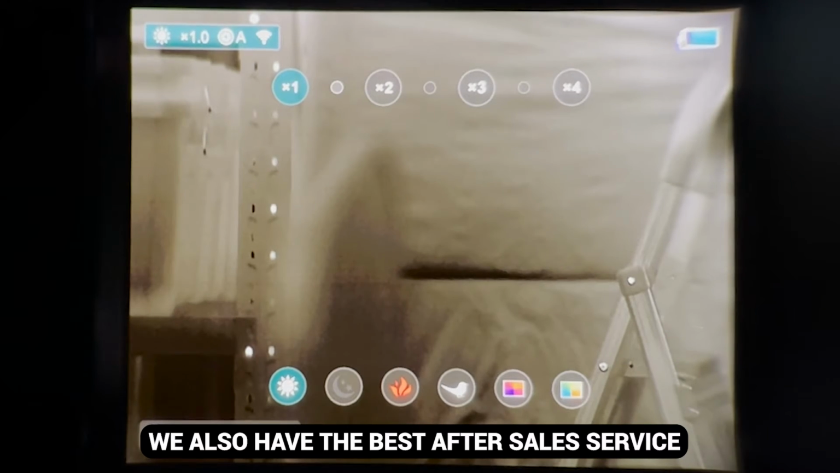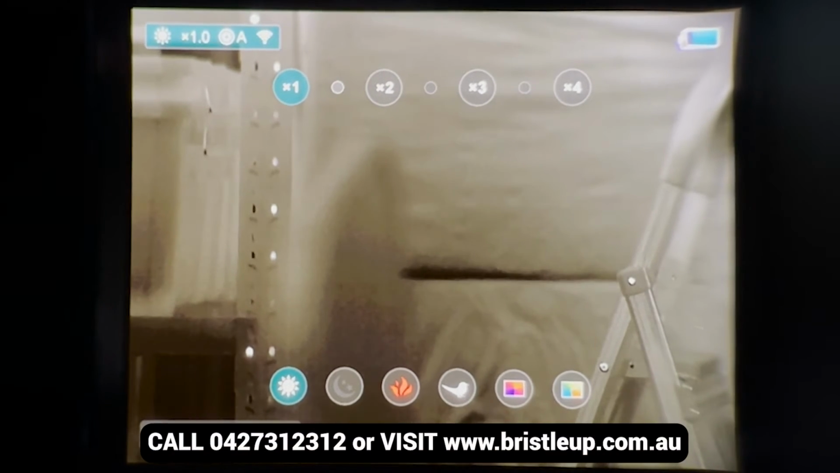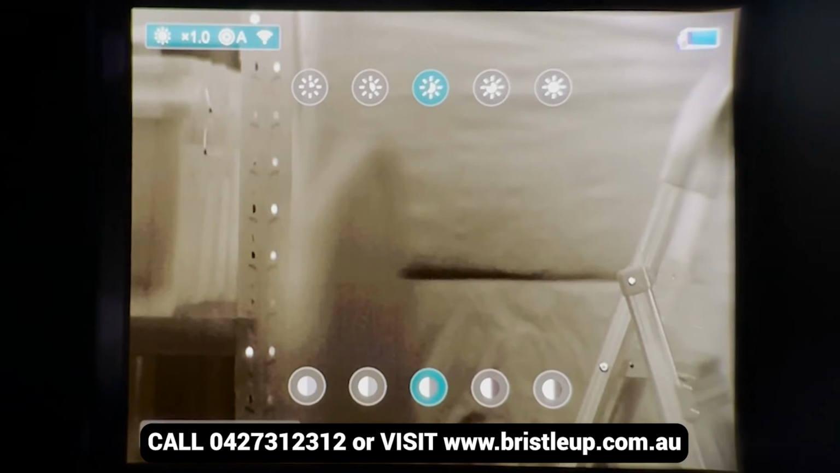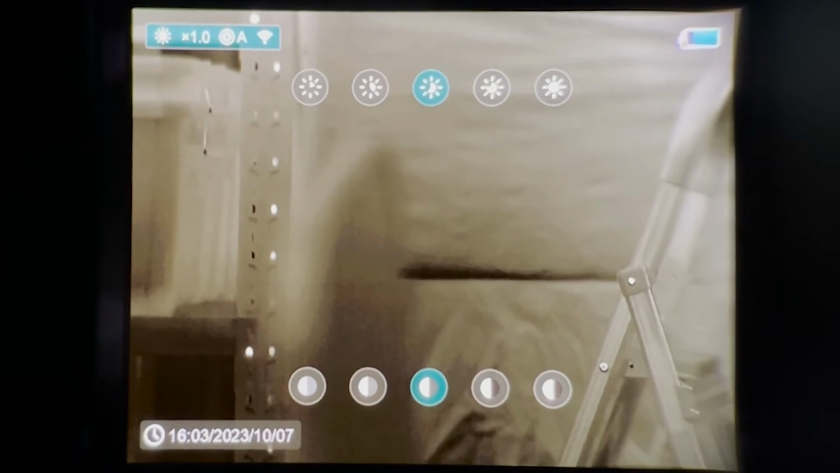A single press on the M button will open it up, and you'll see the zoom buttons at the top and the color palettes at the bottom. Another press on the M button will bring you to the next quick access menu, which is brightness at the top and contrast at the bottom. And if we press it again, it'll close down the quick access menu.